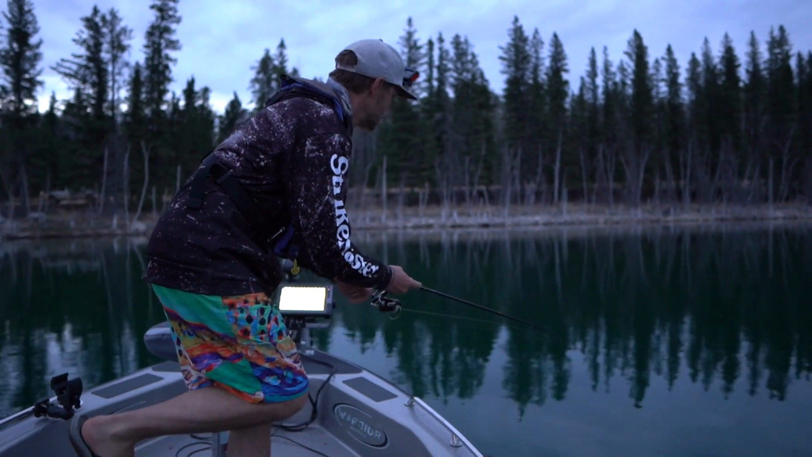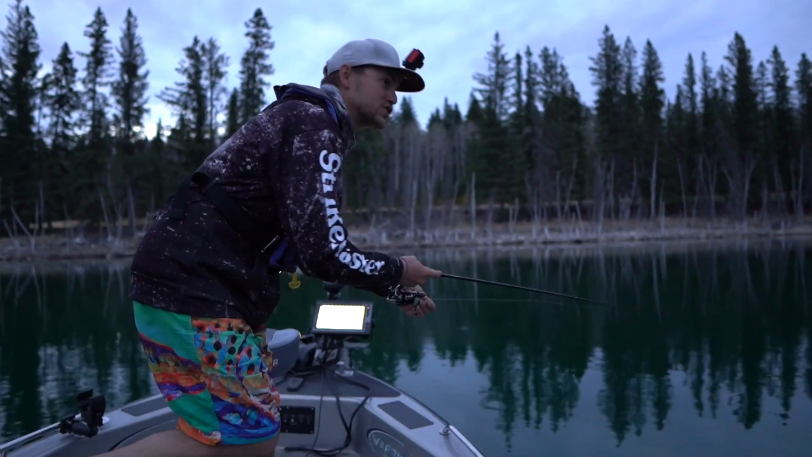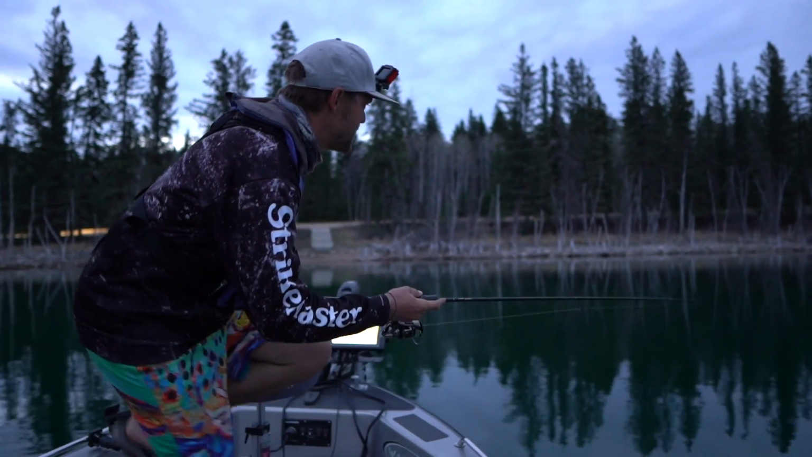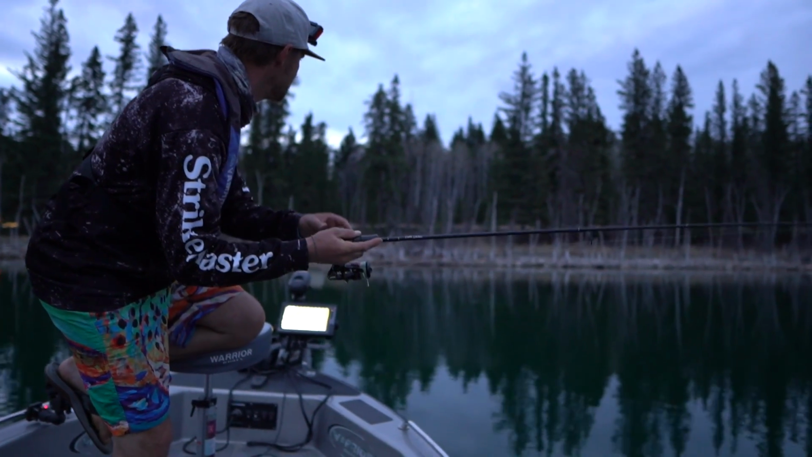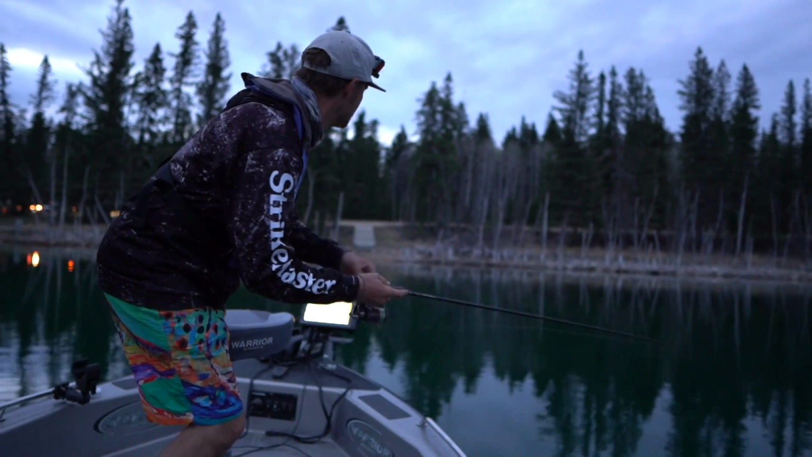How's the lighting, can you see? Say the owl led you. Michelle heard an owl. Oh, there's a big fish, Michelle. I'm not kidding, this thing's huge. Whatever this is, it's gonna be massive.